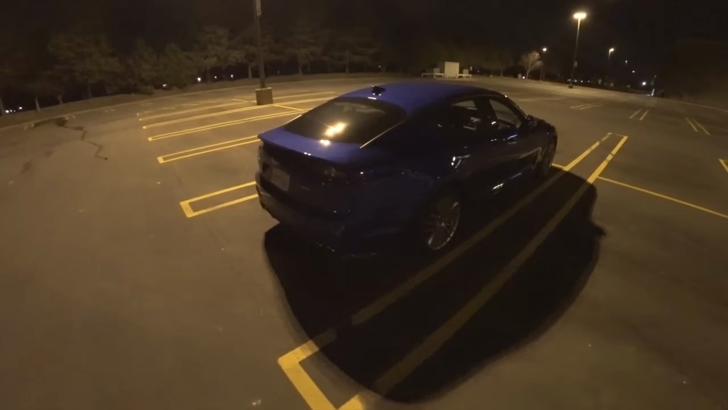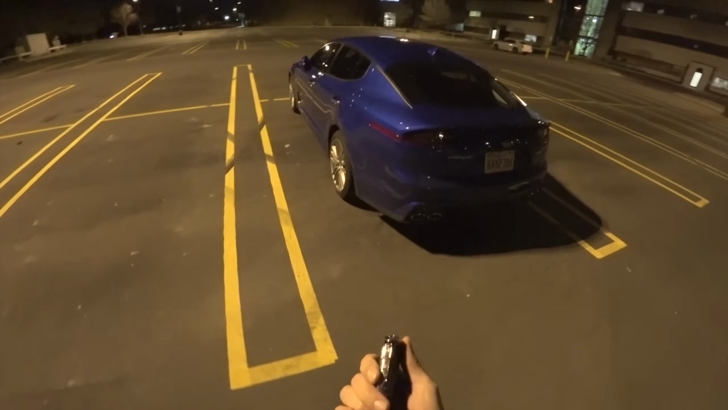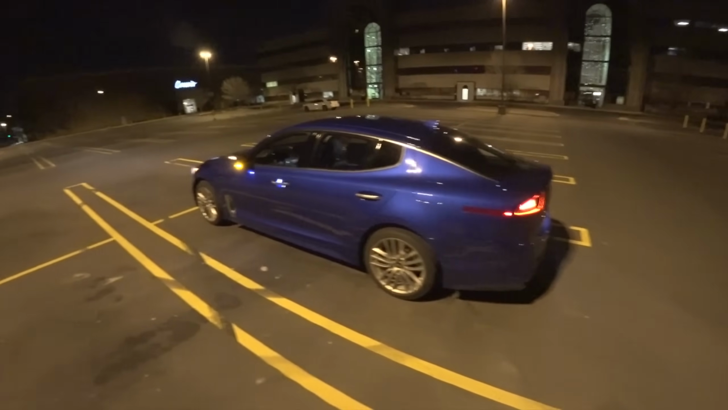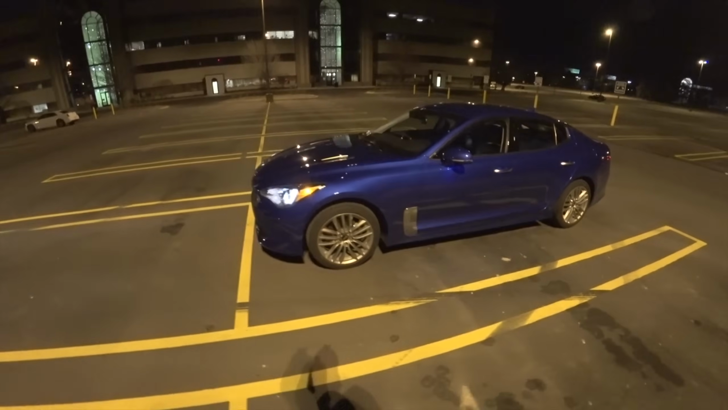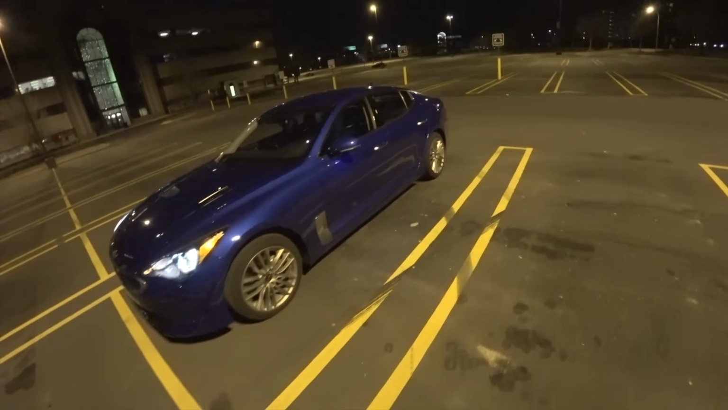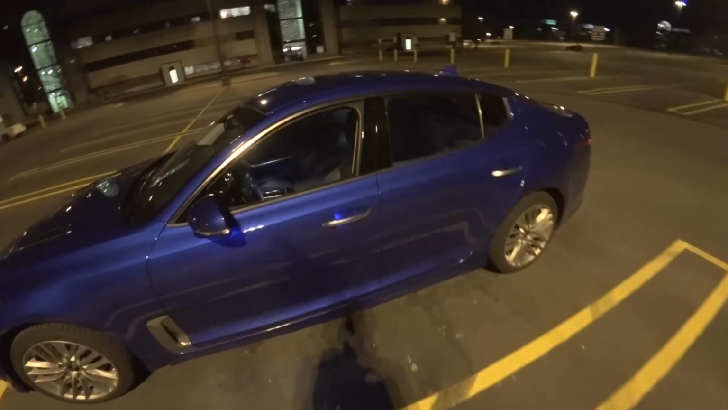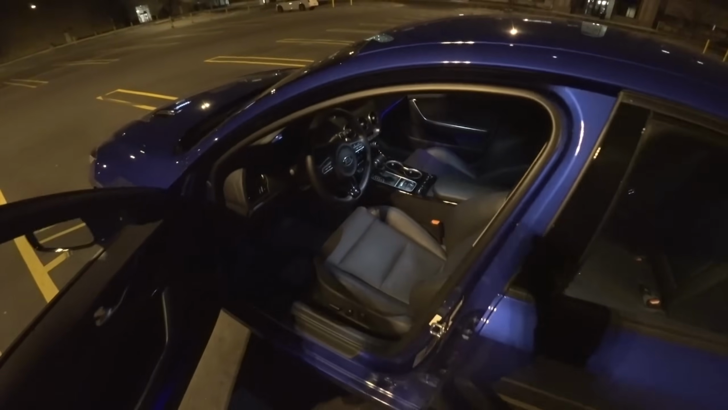Let's take this for a night drive, see what the car looks like at night. It has some neat interior accents, some cool lighting, and the car just looks nice. It's very premium. I've had a lot of people give me compliments, ask about the car. A lot of people pointing and saying, "Is that the new Stinger?" Just some general excitement about this car from everyday people that I see out and about. So that's pretty cool.